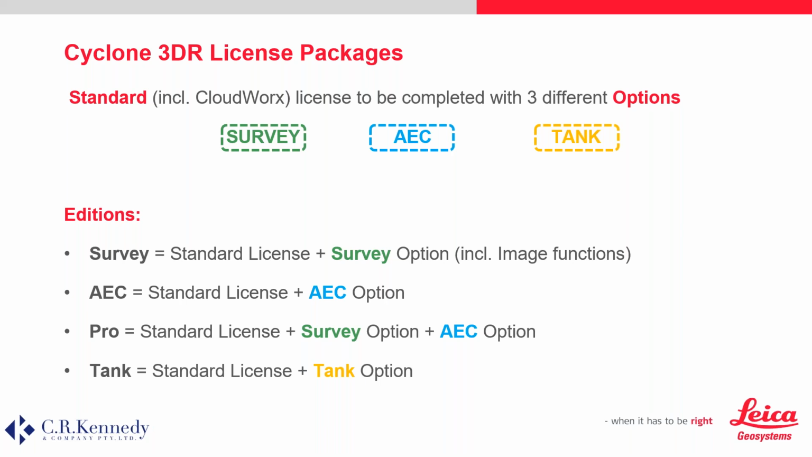As previously mentioned, CloudWorks is now included in the standard package. However, if you know you'll be using functionalities such as creating terrain models and contours or other survey-specific workflows like stockpile measurements, creating sections along tunnels or roads, etc., it makes sense to start with the survey edition. If you know you will be performing verification procedures for BIM projects, working with IFC or native Revit files, or undertaking reverse engineering tasks on heavy machinery, for example, then the AEC edition is the best for you.